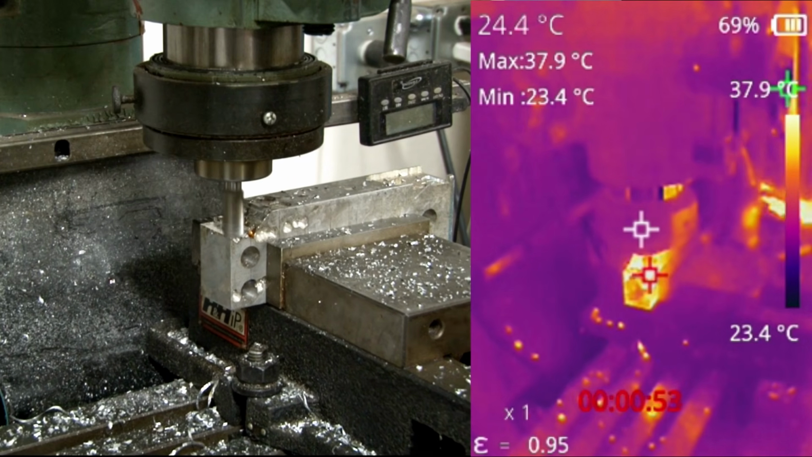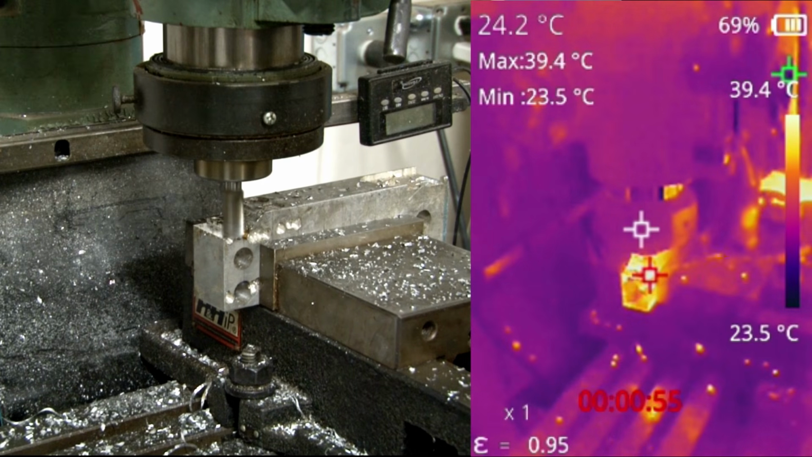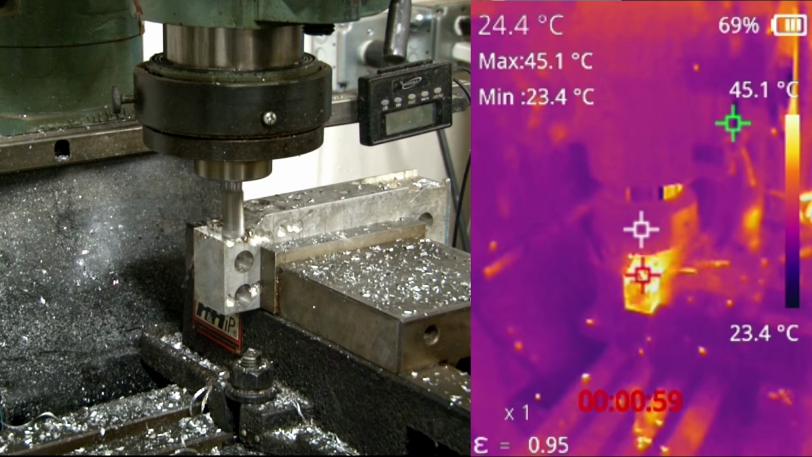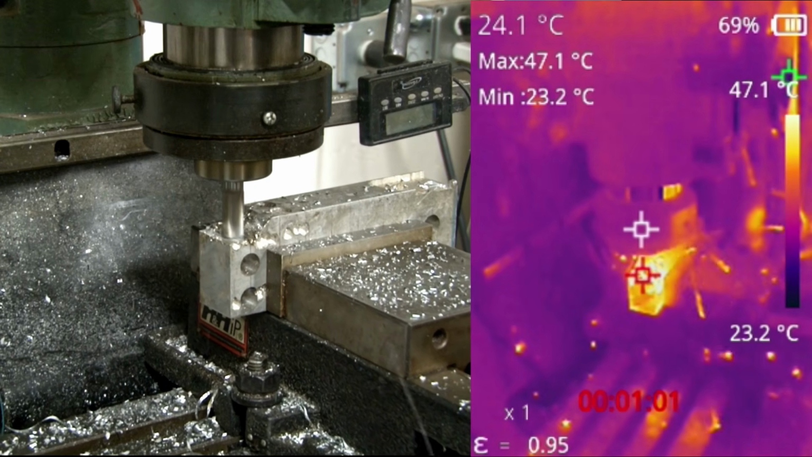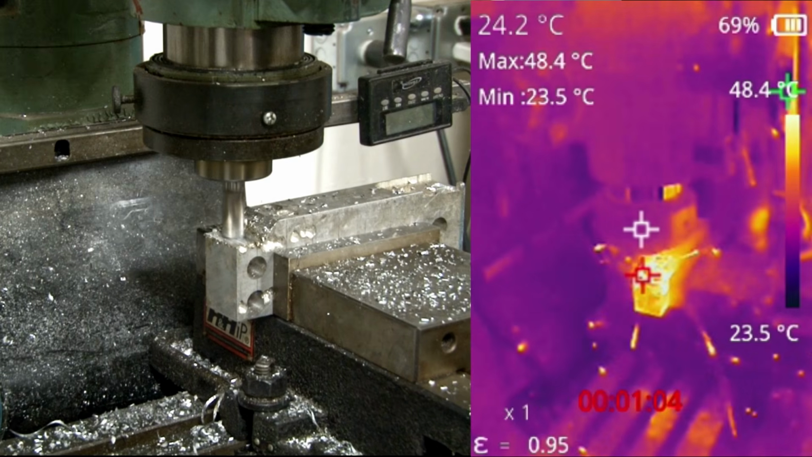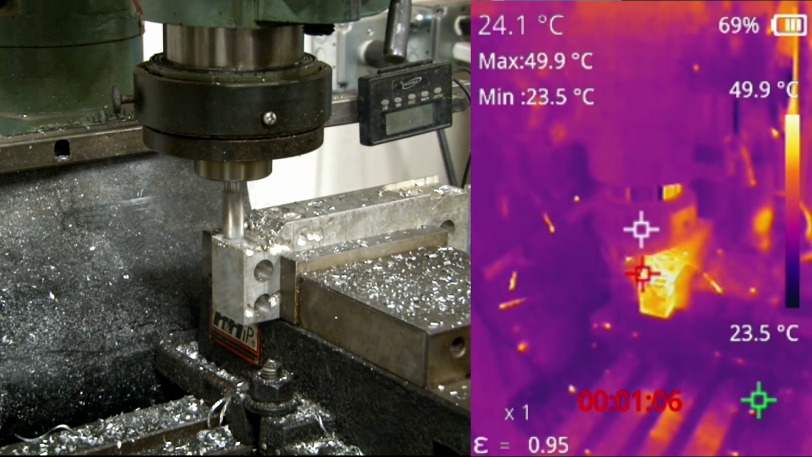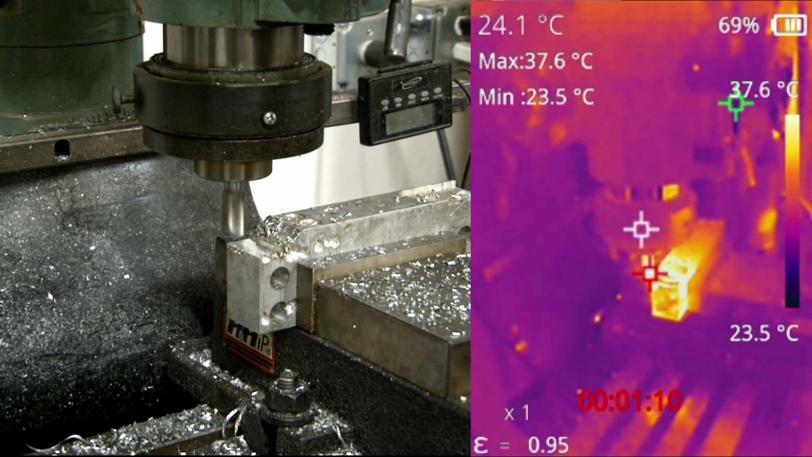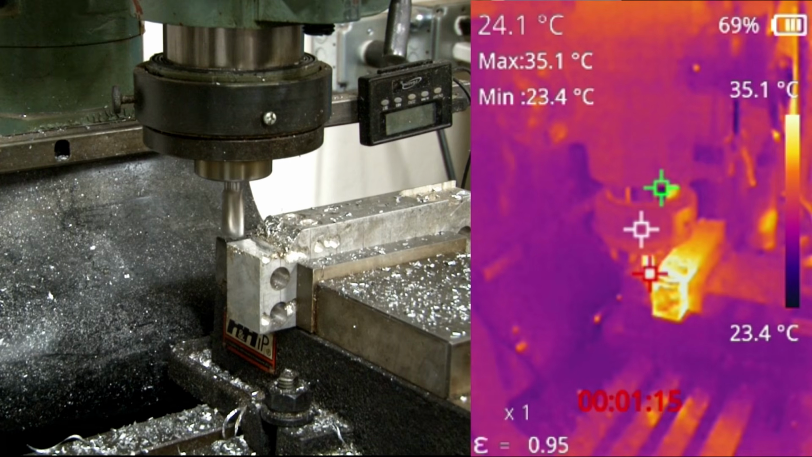You can see up there in the top temperature range right there. This would be a good example of why you use lubricants like oils and coolants. You can really see how hot that cutting bit got.